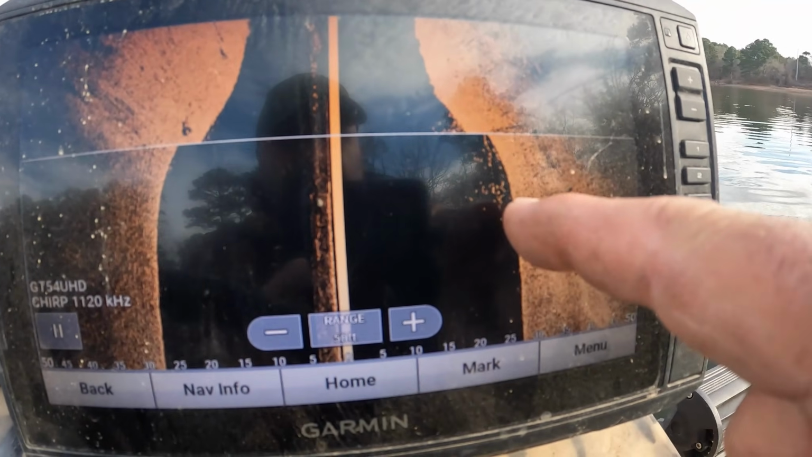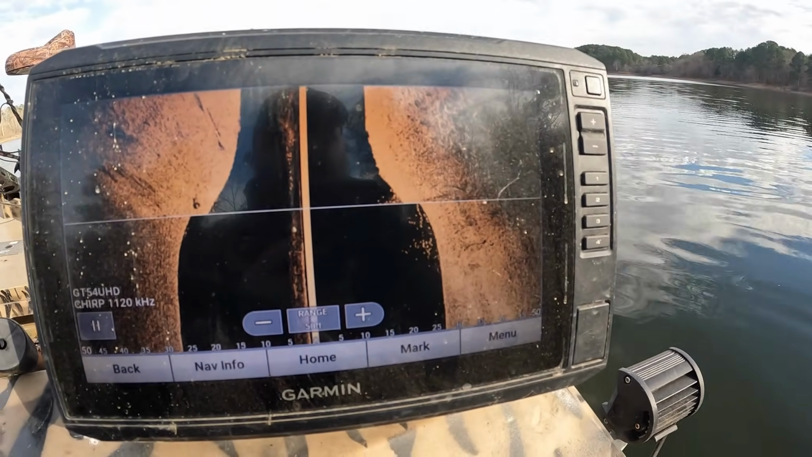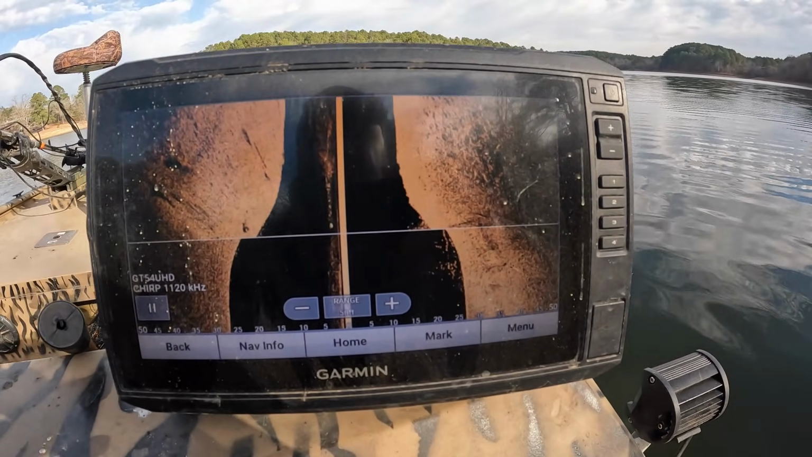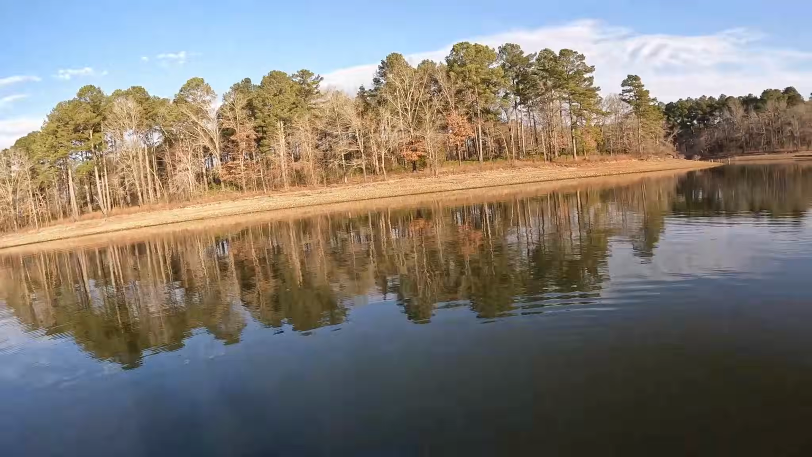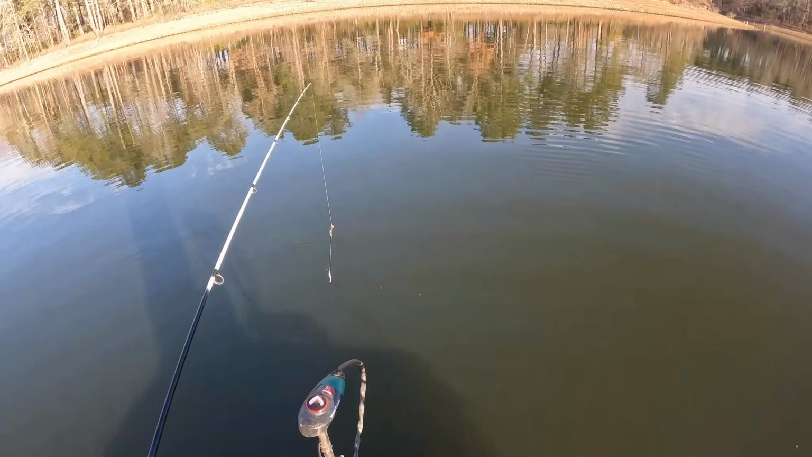Alright, look at here. I done found a bunch right here. I'm gonna go see if I can catch these. Y'all hang in, we're gonna put the trolling motor down, see if we can turn around and catch some of these fish right here. I thought I had my camera recording, and it wasn't recording. That's called a little dink.